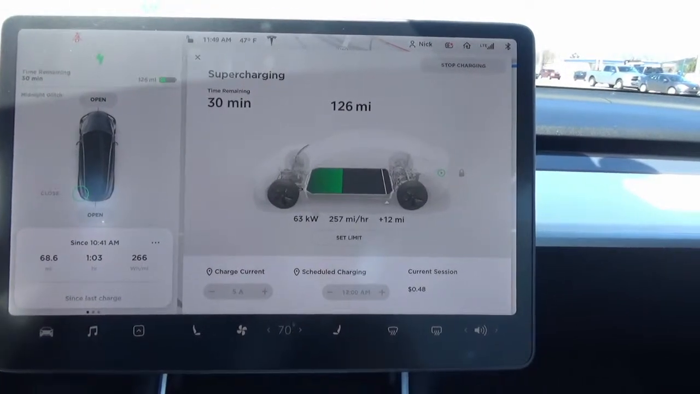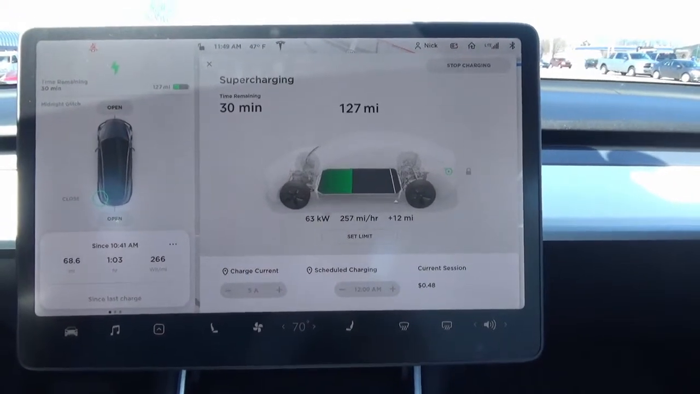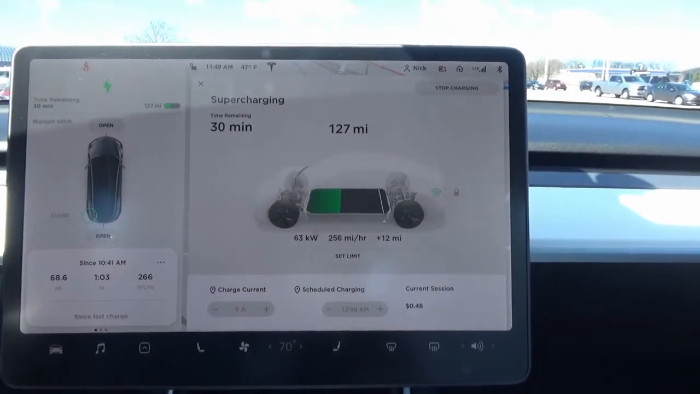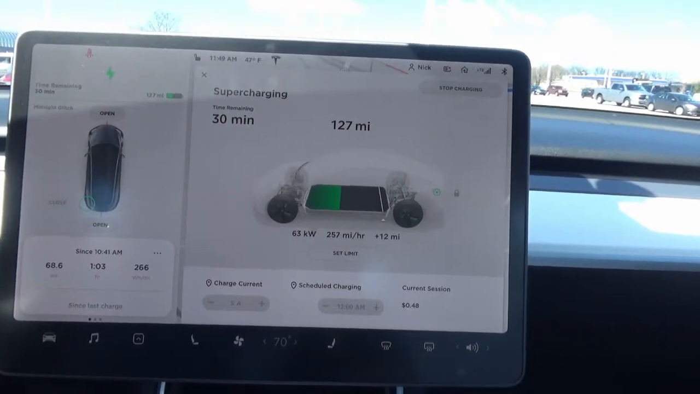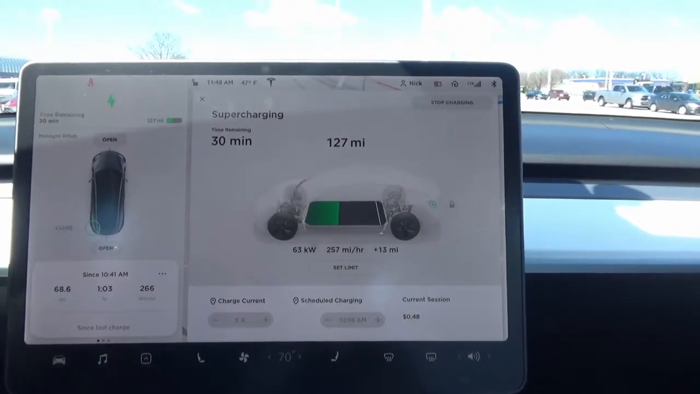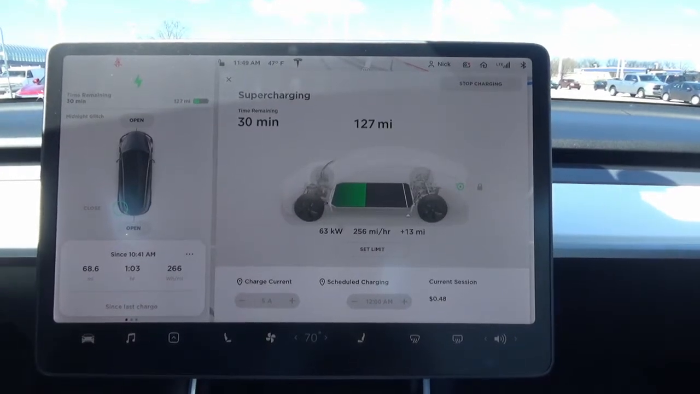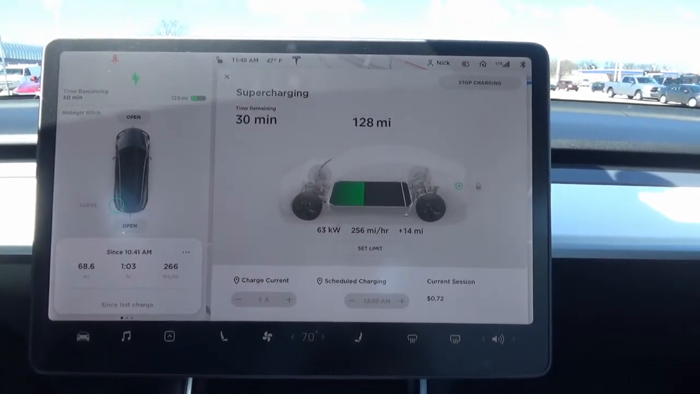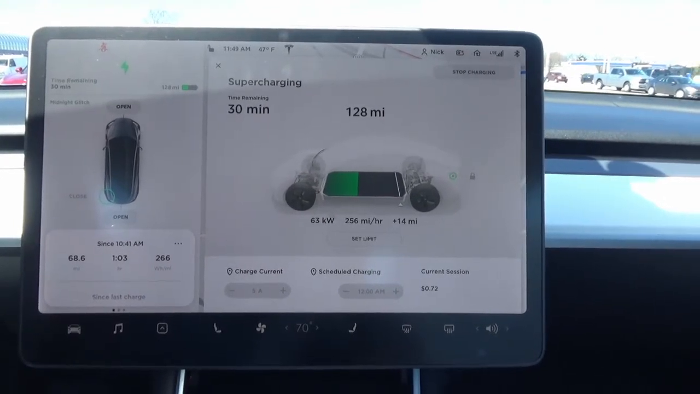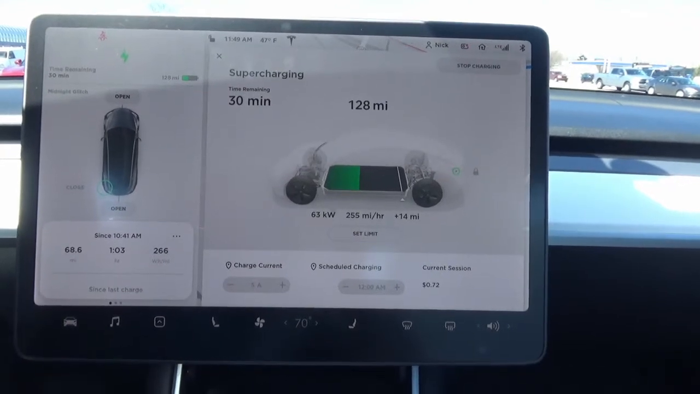Not sure if this is part of the bug that Bjorn had, or I don't know. I think the bugs that Bjorn had on his channel, Tesla Bjorn, was more or less just because of the fact that they're using a CCS plug in Europe versus, you know, in North America Tesla's got their own standard plug.